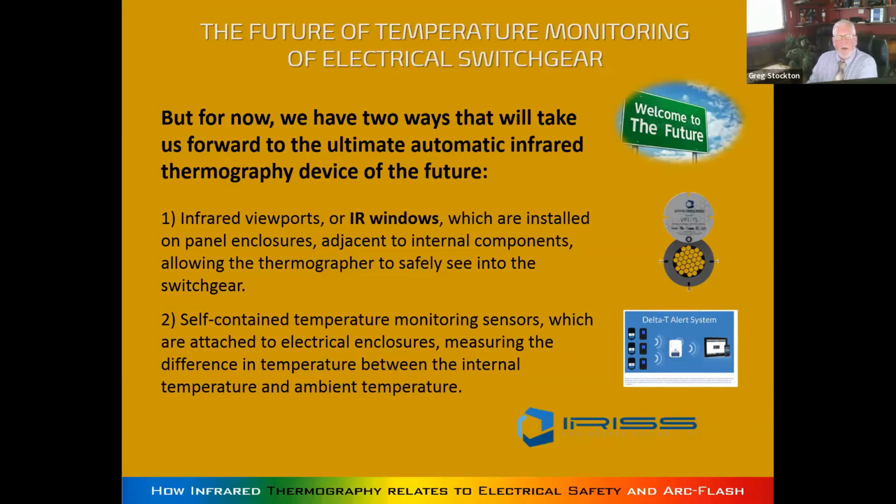In the meantime, there's infrared windows. Iris is a company down in Florida, and they're a great example of making infrared windows, and also this Delta T system they call it, basically a wireless system that you put on a monitor.